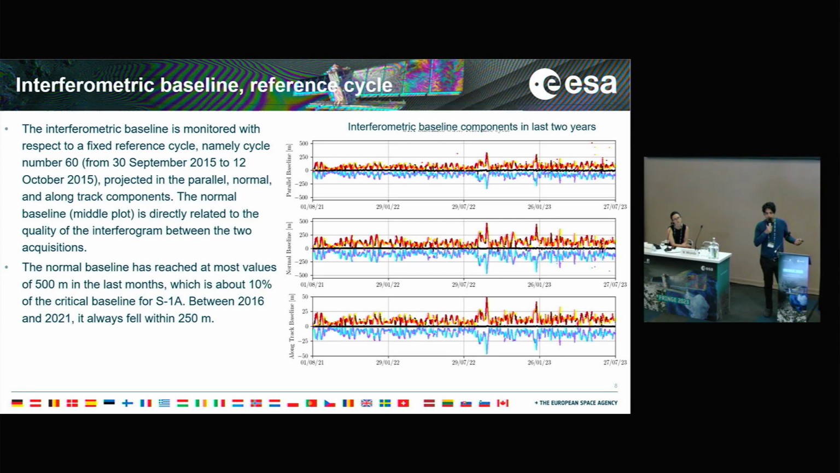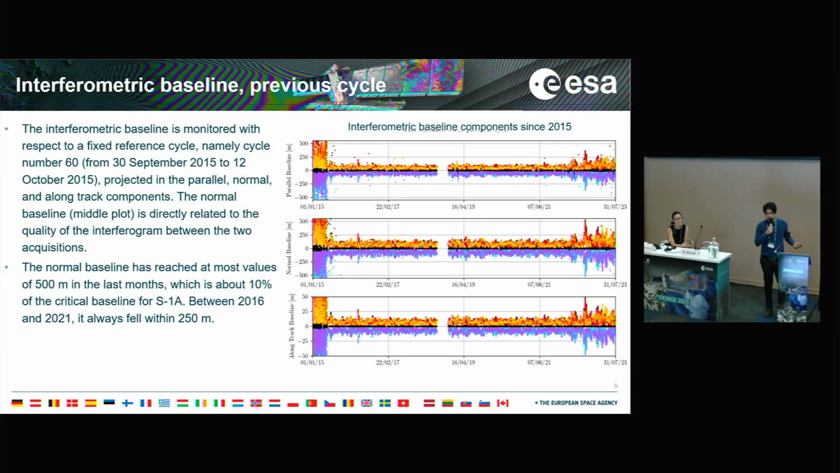These were the results for the monitoring with respect to the reference cycle. These are the results for the monitoring with respect to the previous cycle. The results are similar, so we have an increase since 2022.